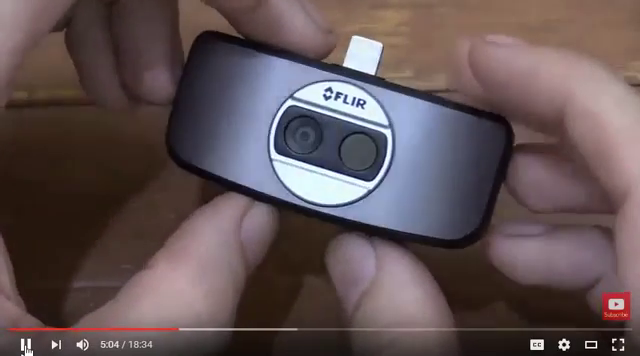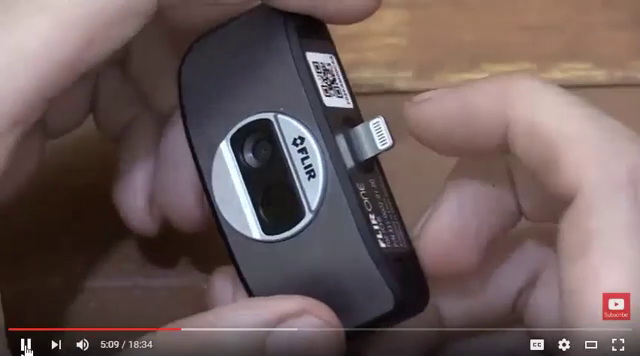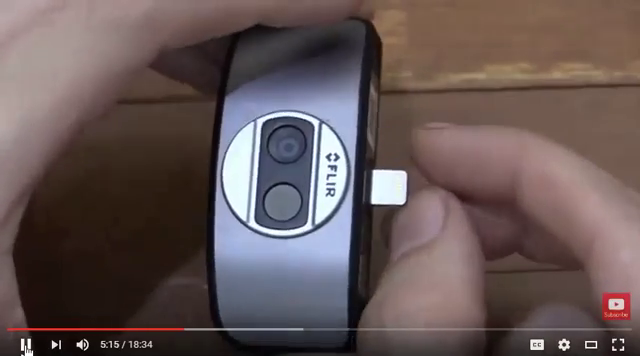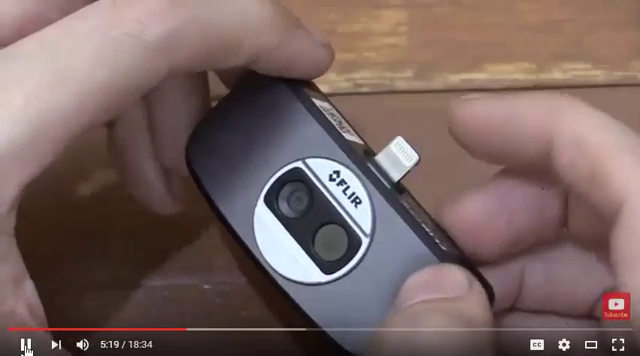So like I mentioned earlier, this is a lightning cable version. You can also get one which has micro USB, and you can use an extension cable on this, so it doesn't have to be plugged directly into your iPhone or your iPad. I'll probably show that in another video because it is a very common question.